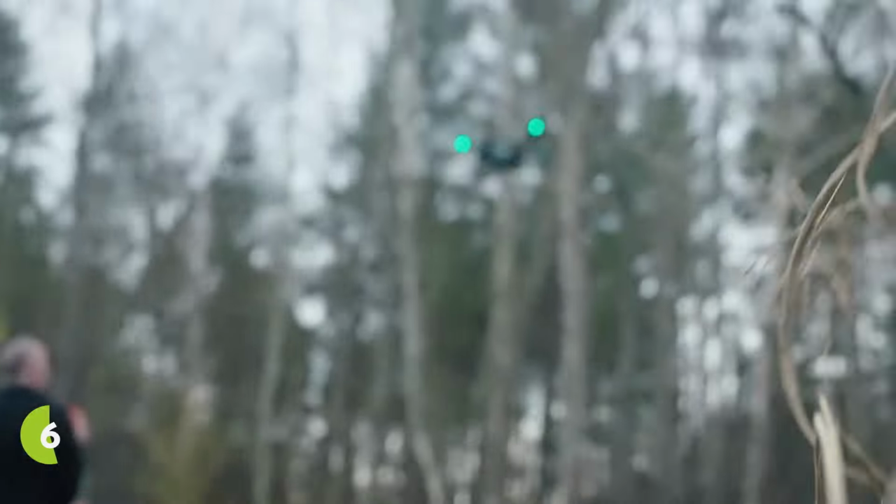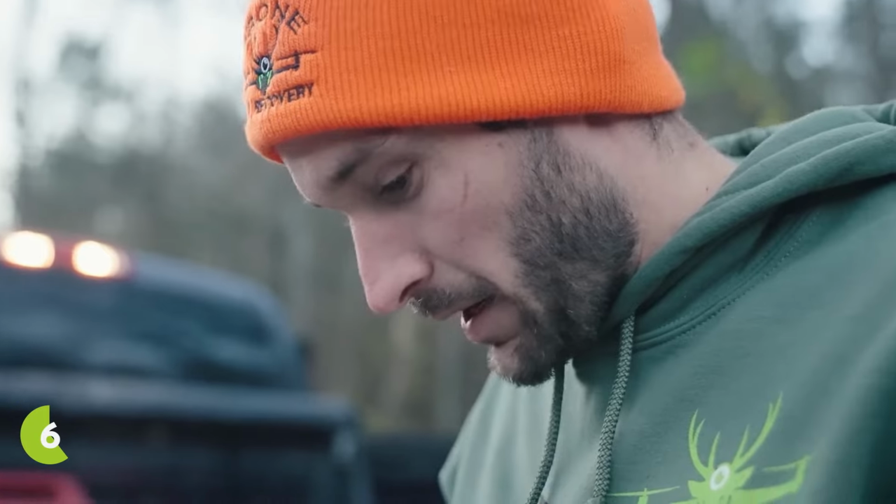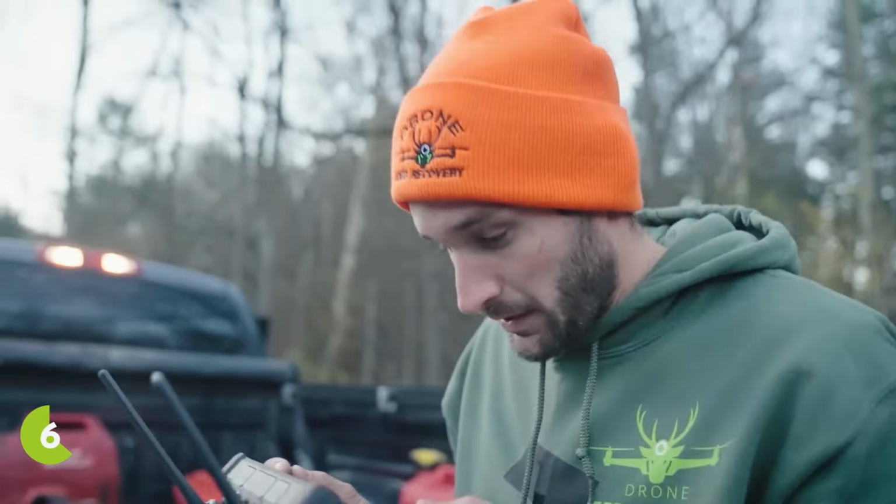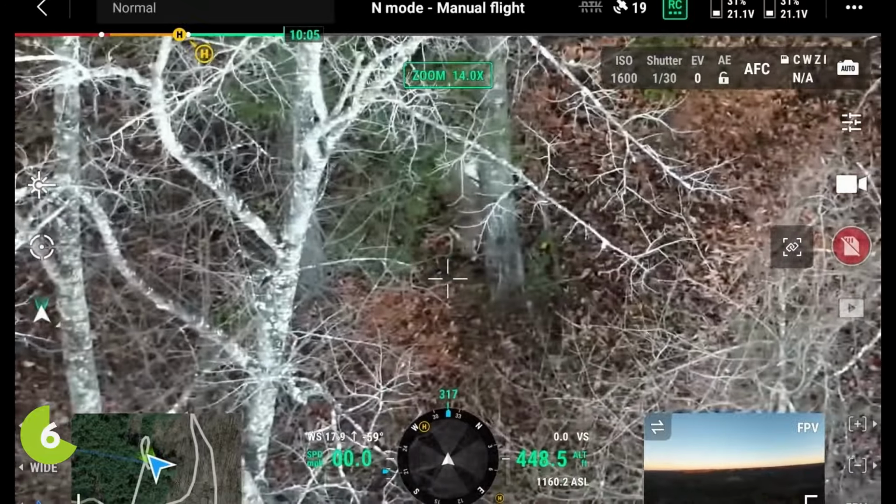Well, I launched the drone. I'm boogieing at this point, trying to quickly cover area. I can cover large amounts of ground quickly with this drone, let me tell you. Trying to hustle here a little bit because the sun peaked the ridge. And I was able to locate the buck with just minutes to spare. Yep. There he is. Boom!